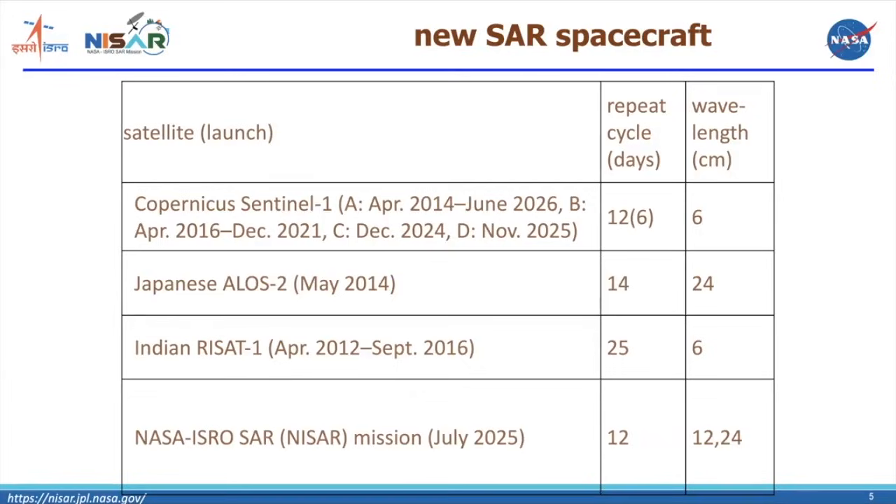And that's an L-band satellite with a 14-day repeat. So pretty similar to NISAR, but due to the limitations of the satellite,